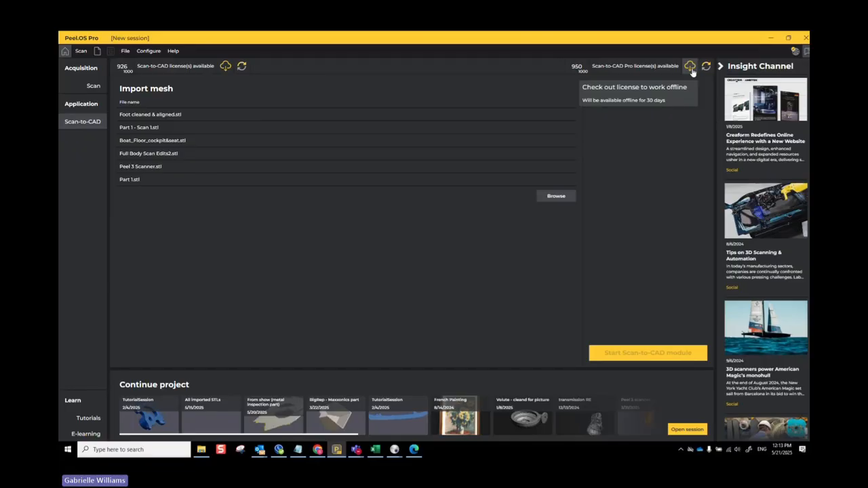So this is something, for example, that I usually do when I'm at a trade show, and I do need to show off that CAD software. But there's a chance that I might not have internet at the trade show, for example. So this will be very useful if you guys are traveling, you guys are out in the field, and you need to do CAD work without internet.